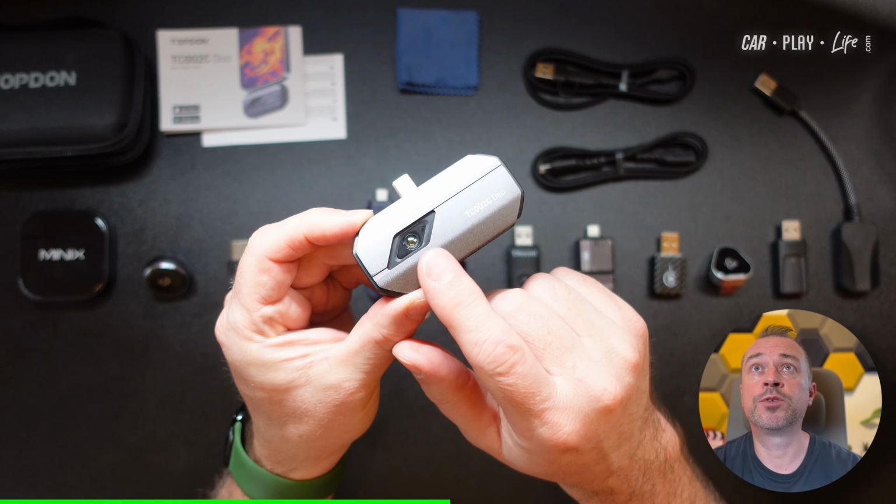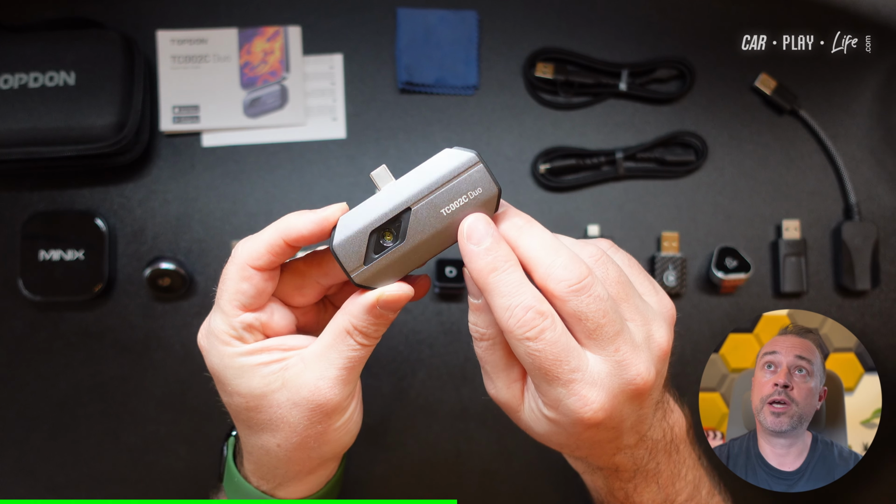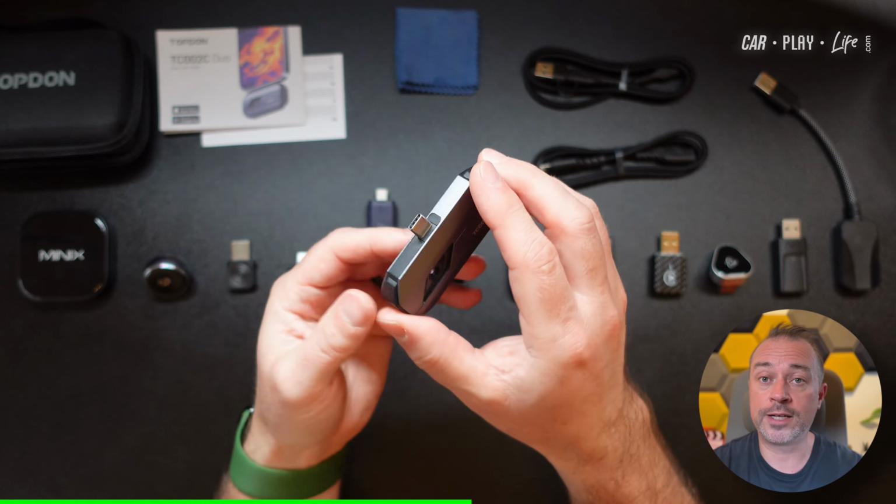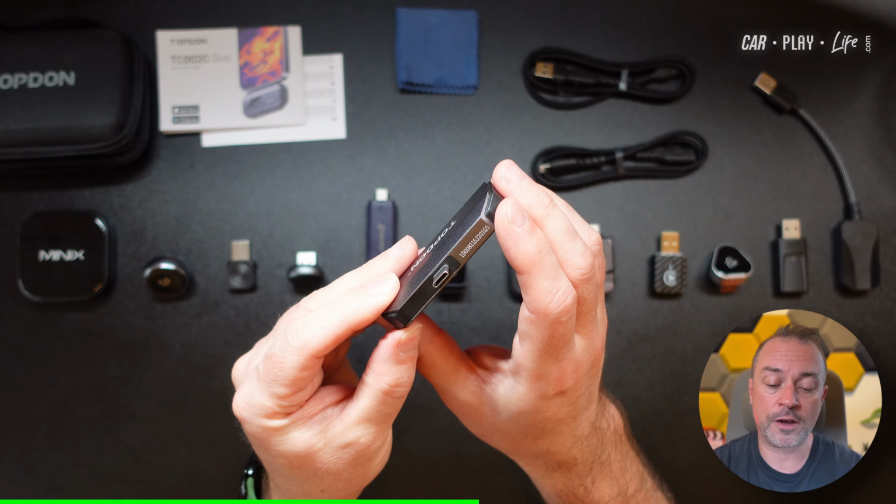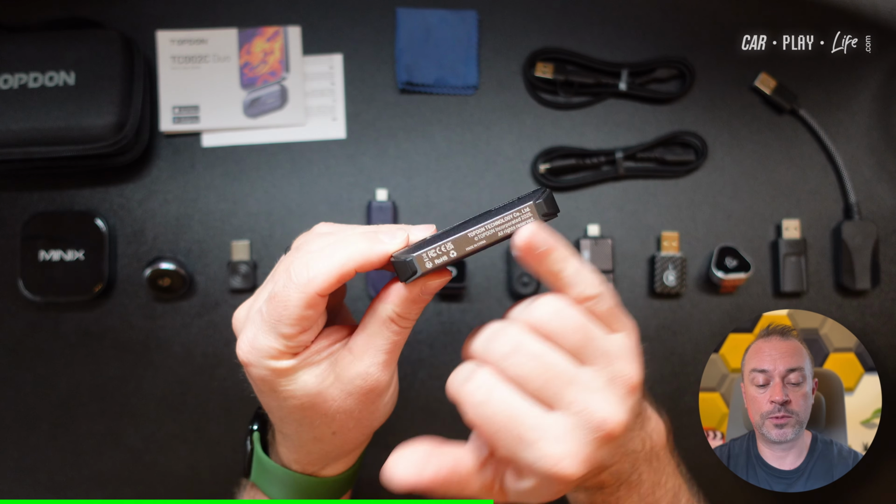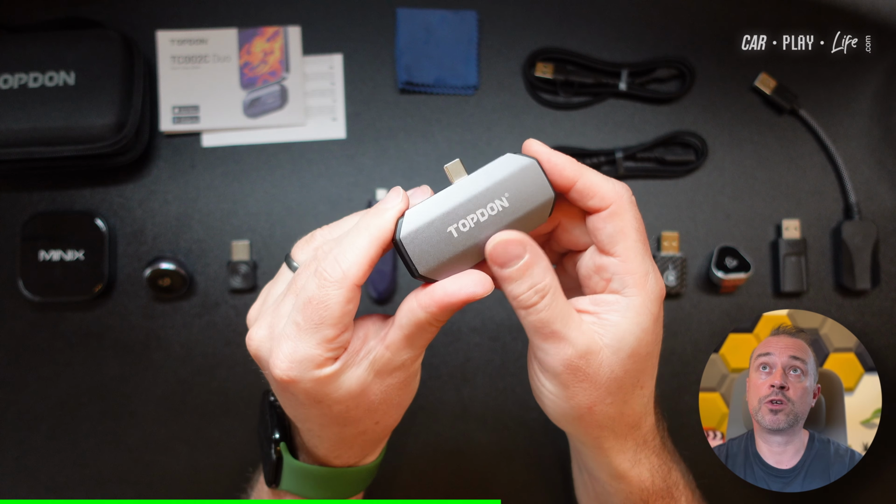You've got the single lens on the one side. You've got the model number here on the bottom corner there. USB-C, which means you can then use it for the latest iPhones, as well as Android that runs USB-C. Nothing on the sides here, and you've got some stamps on the bottom here. And on the other side, you've got Topdon branding.